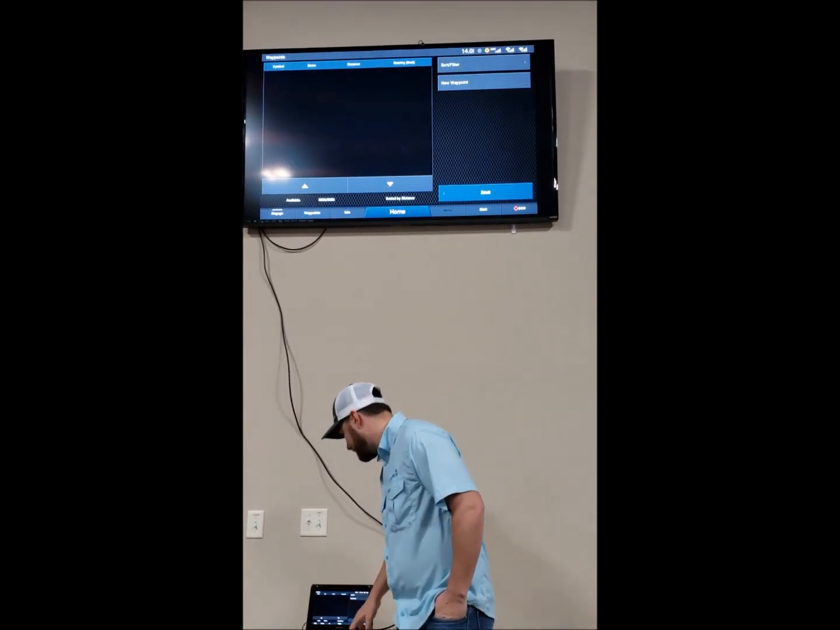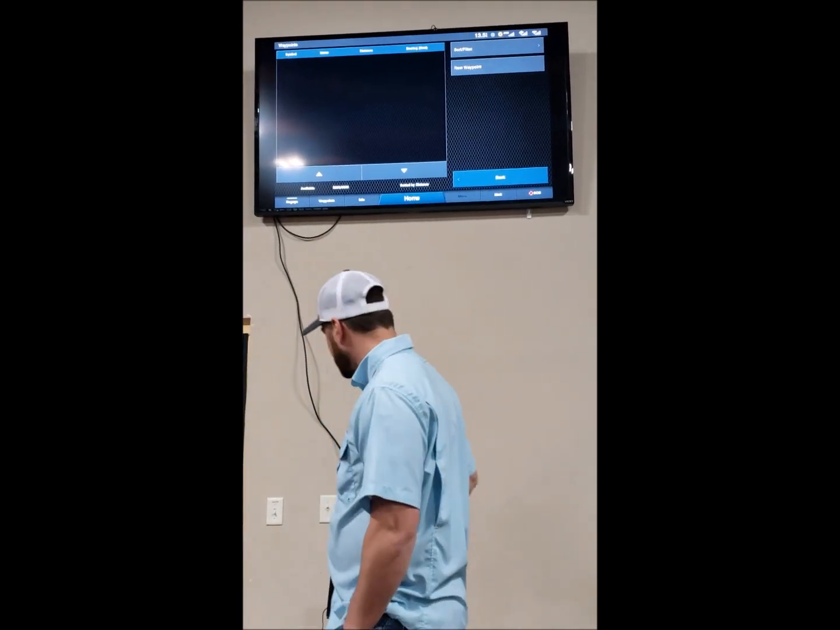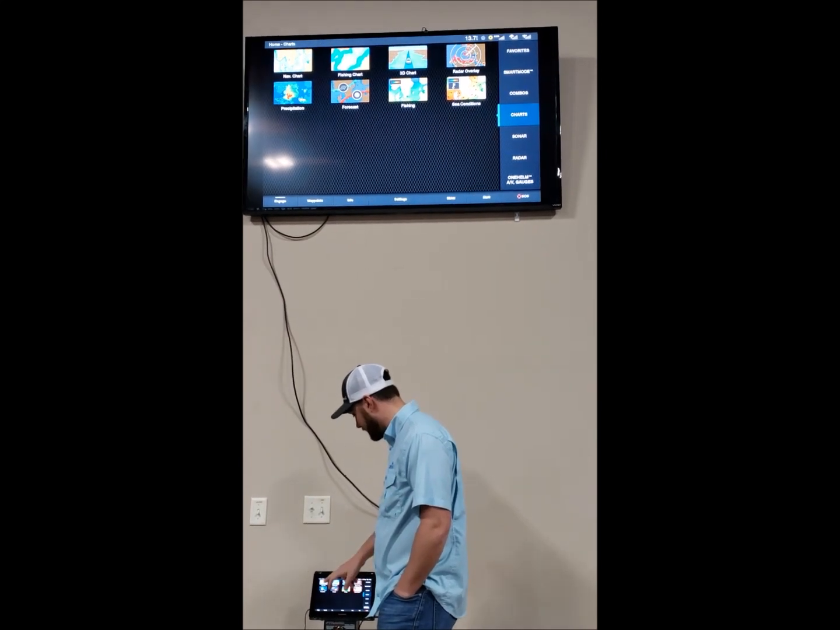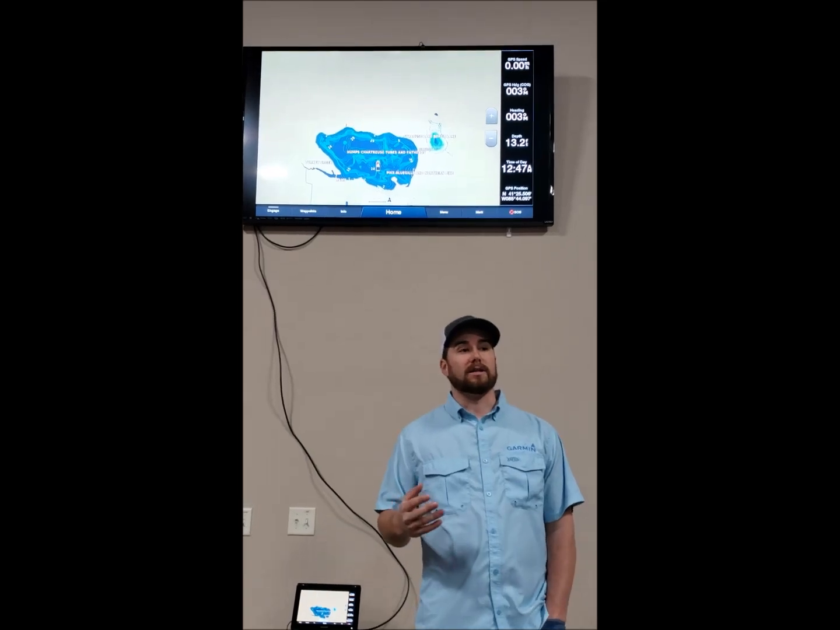I know on the unit I have, it has where you can create a map. Quick draw. How would you do that? So that's one of the things I haven't touched on. Okay. But if we're going to the fishing chart here, and the question was, how do you do quick draw?